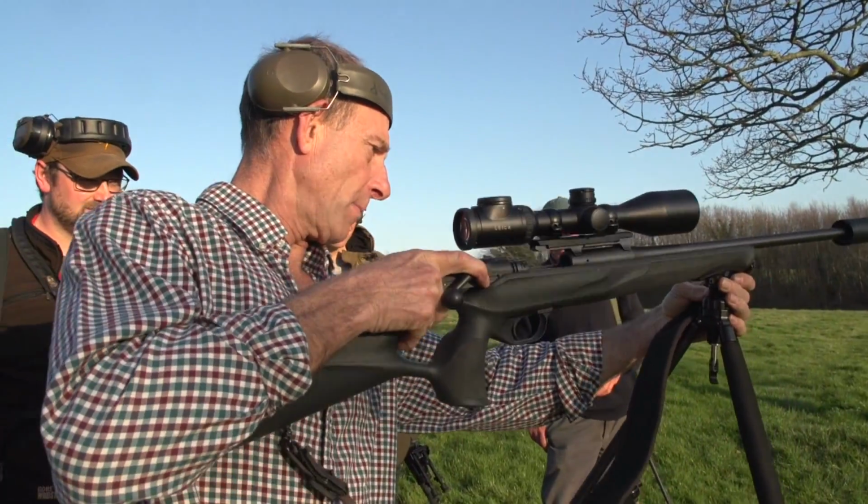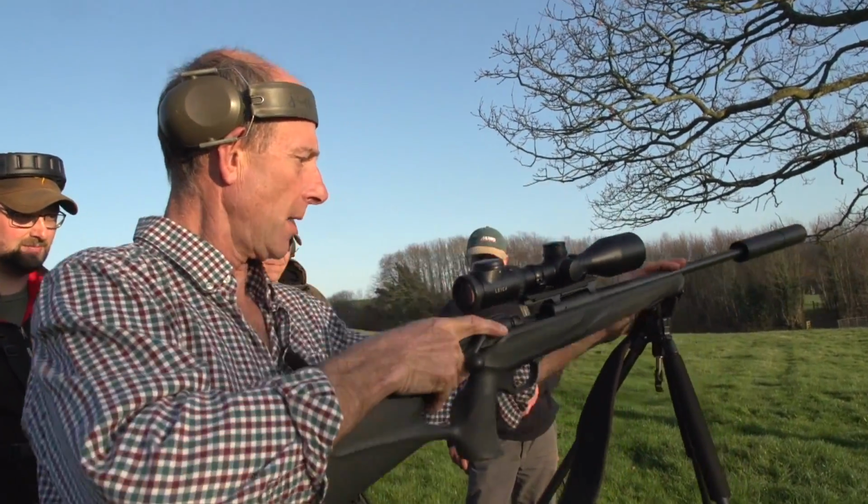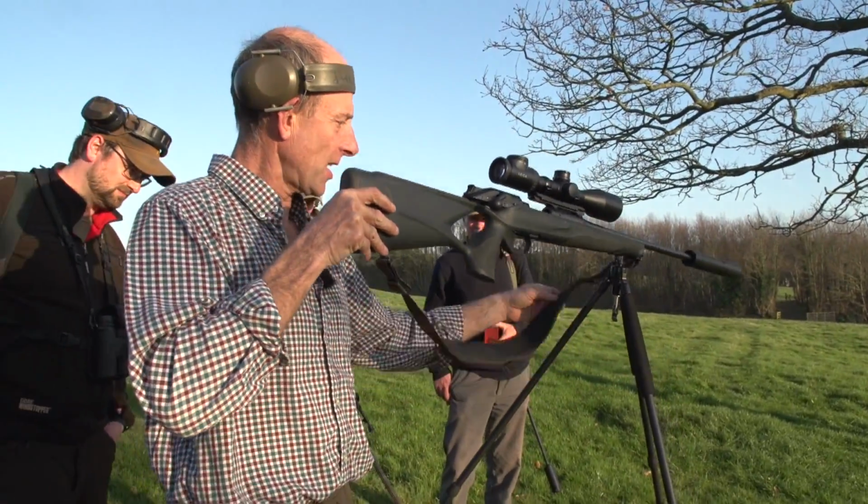So now we're bringing out the tripod, which covers everything from seated shooting to standing. We're now working with a fantastic material to produce a tent to go around our tripod.